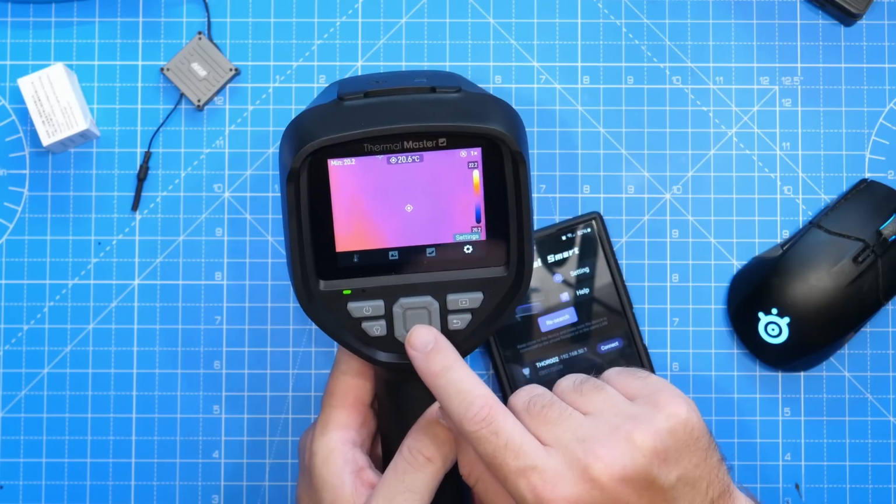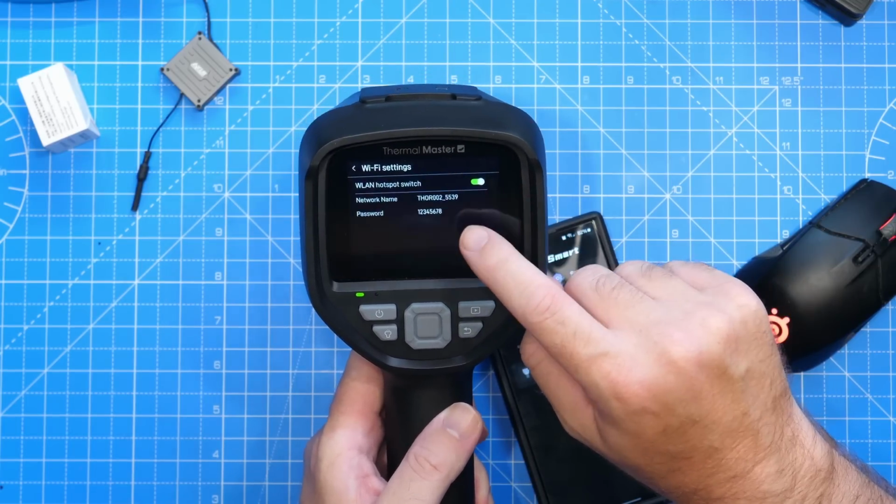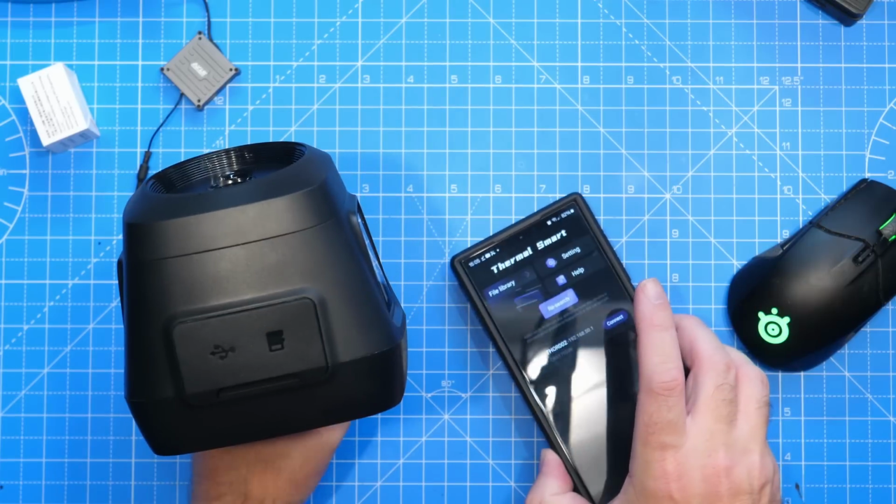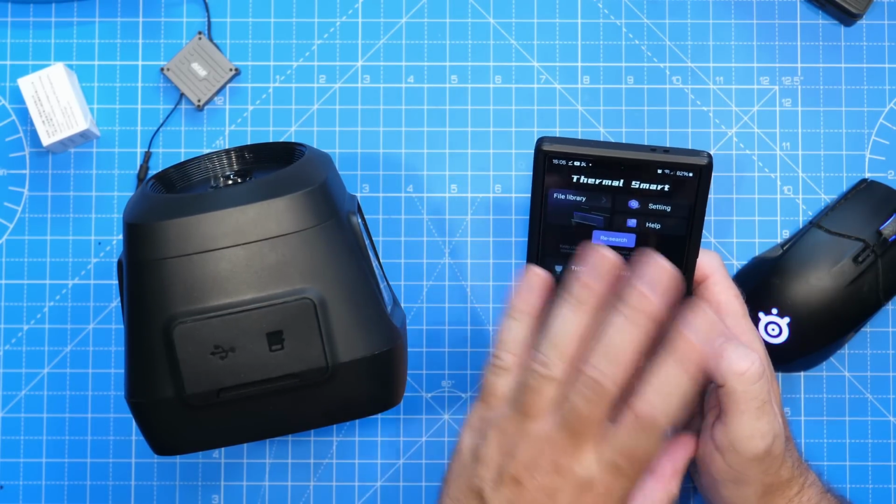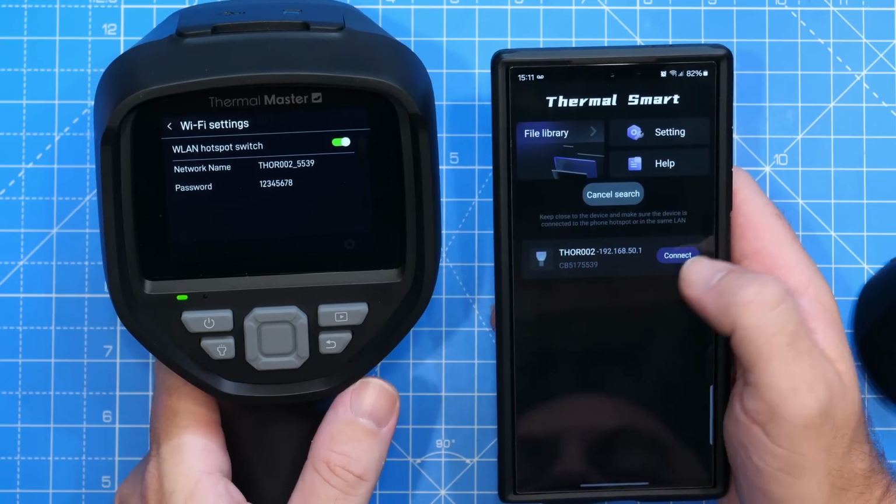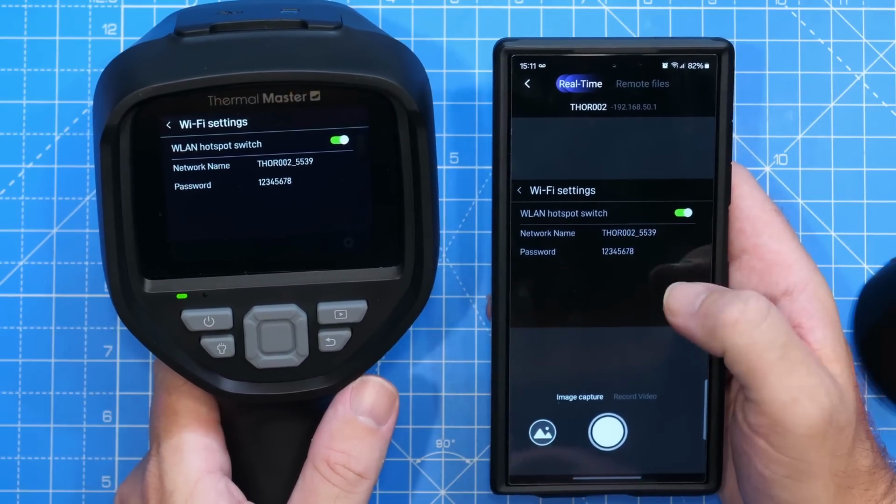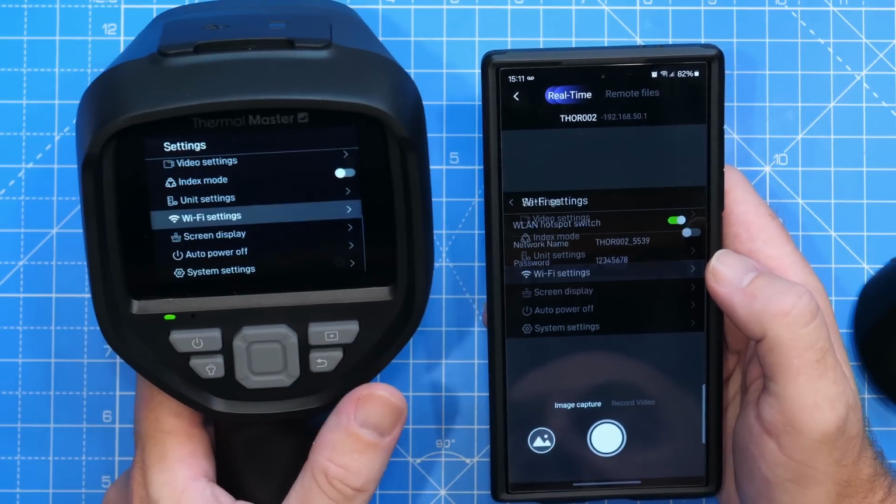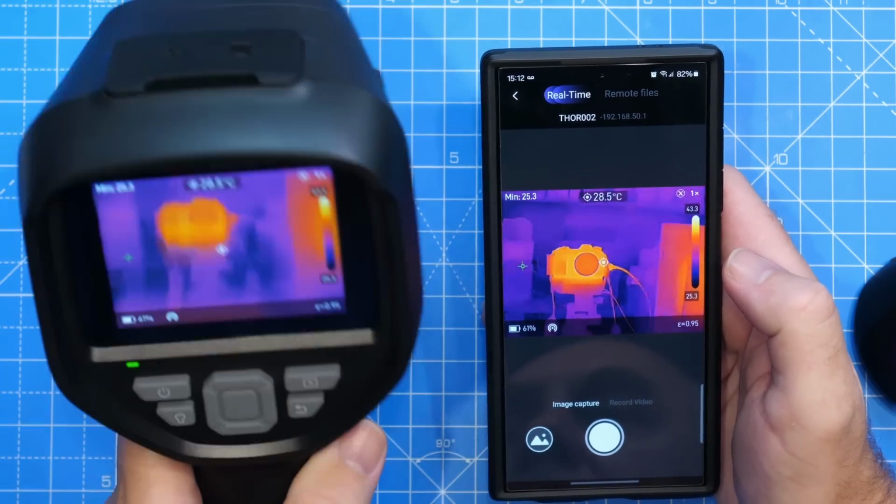When it comes to using the Wi-Fi function on this, things are fairly simple and straightforward as well. All you need to do is go into the settings, into the Wi-Fi settings, and turn on the Wi-Fi hotspot. Then on your smart device, whether it be a phone or tablet, you simply need to connect to the Wi-Fi network exactly the same as you would connecting to any normal Wi-Fi network. Then you should see the camera appear in the app. Click connect, and then you should see the camera view appear on screen. It's basically streaming a replica of the main display. So if I just go back, you can see there thermally, it's the view from the camera itself.